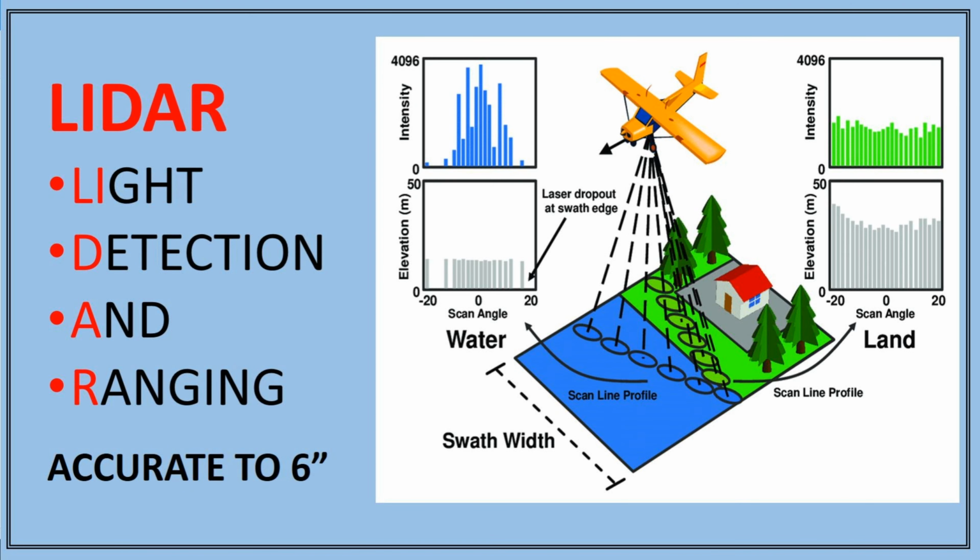An airplane flies over the corridor we are looking to map, shooting a laser at the ground. That light is reflected back to the airplane, and by measuring the time it takes to reflect back, they are able to determine a distance and thus accurately model the ground surface underneath. This information is accurate to within 6 inches.